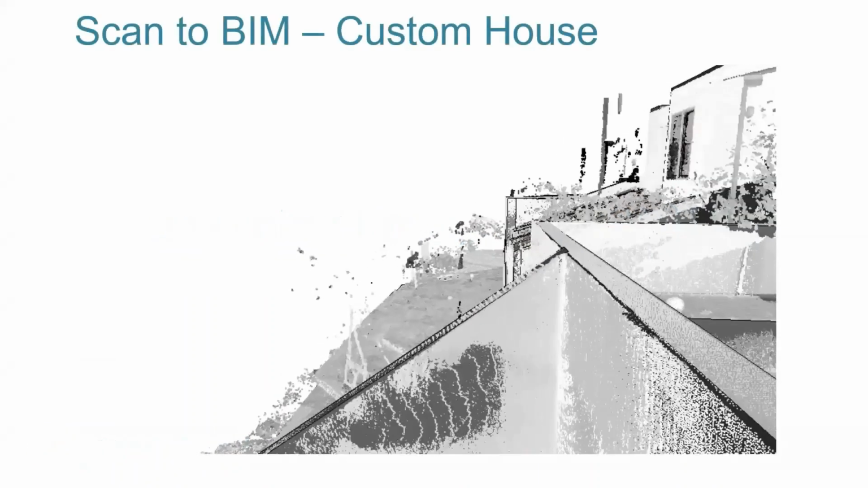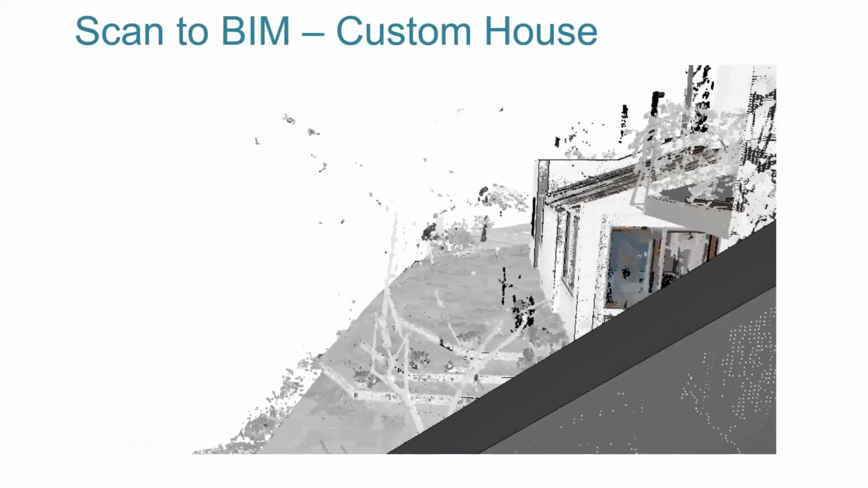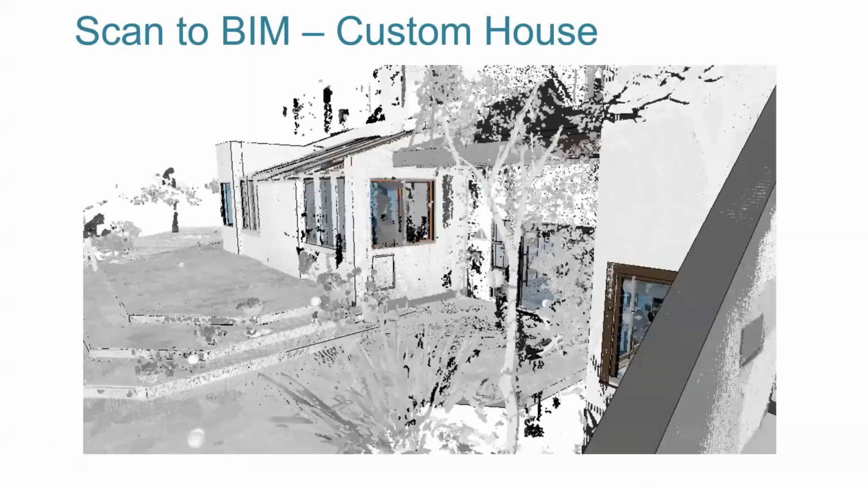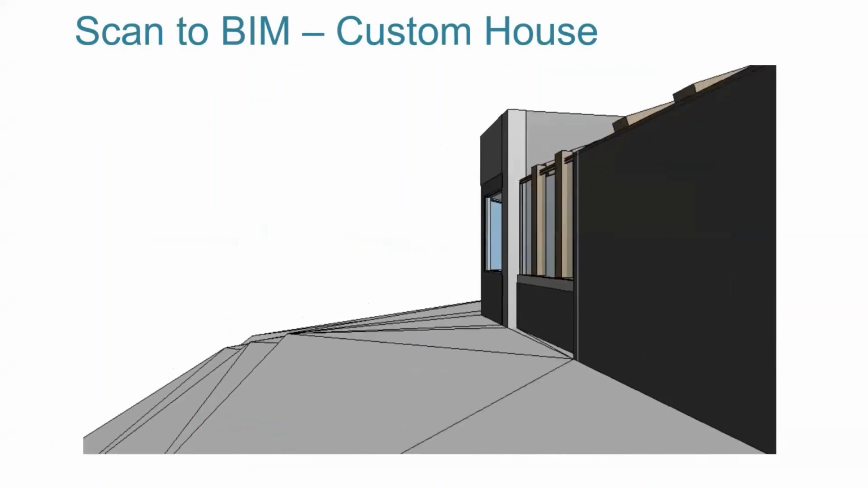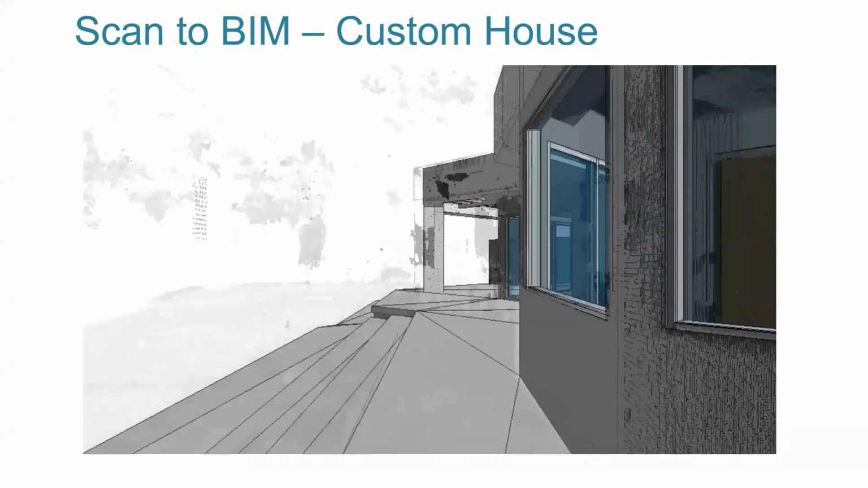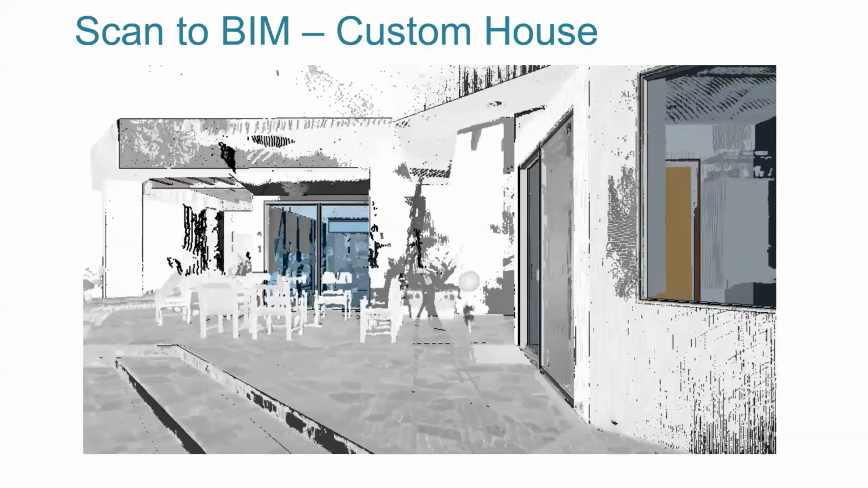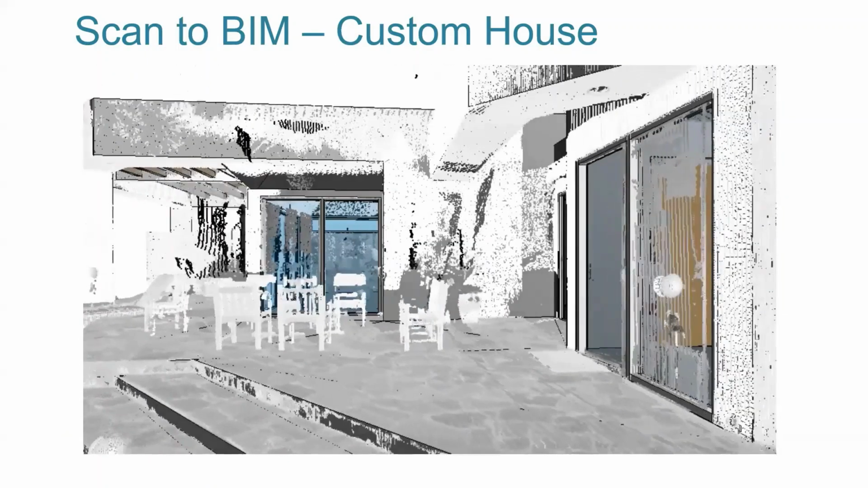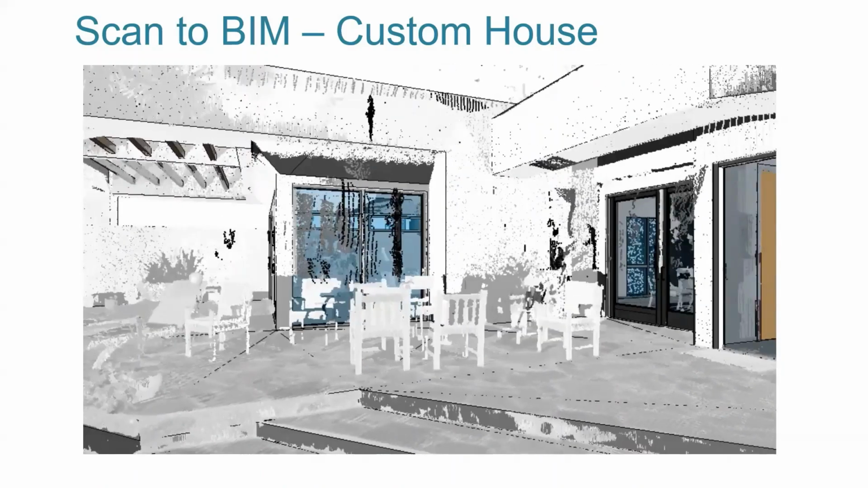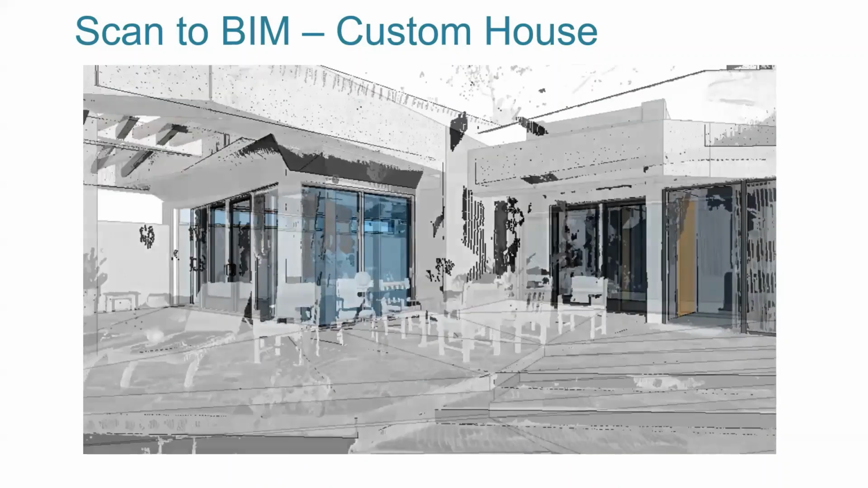All right, so this is a house, just a custom house in Del Mar. The architect didn't have any drawings. They were going to do a major remodel, I think putting an elevator in this house and redoing the kitchen. So we went out and we scanned it. You can see it's a black and white scan. We scanned it in about 6 hours, and then we converted it to Revit, and created sheets for the architect as a starting point for her remodel.